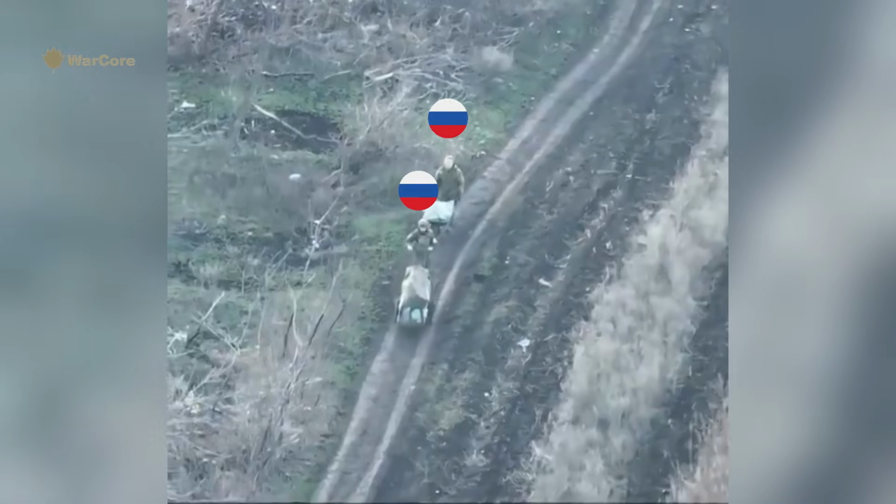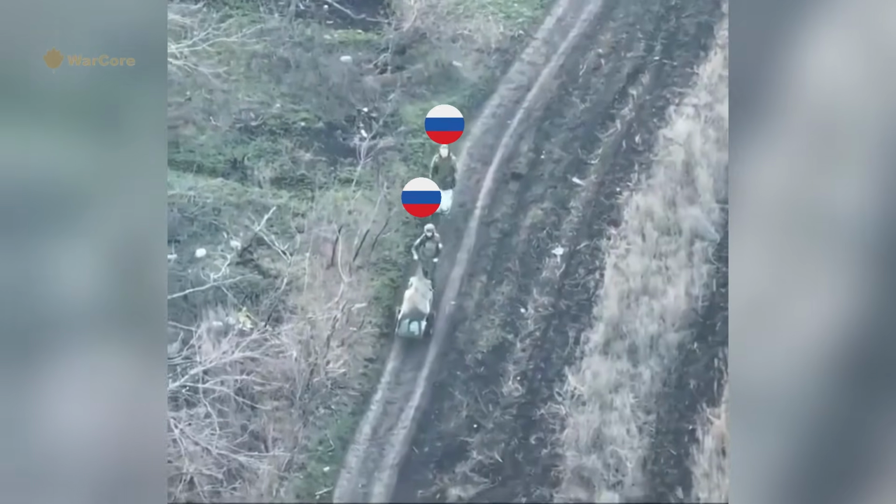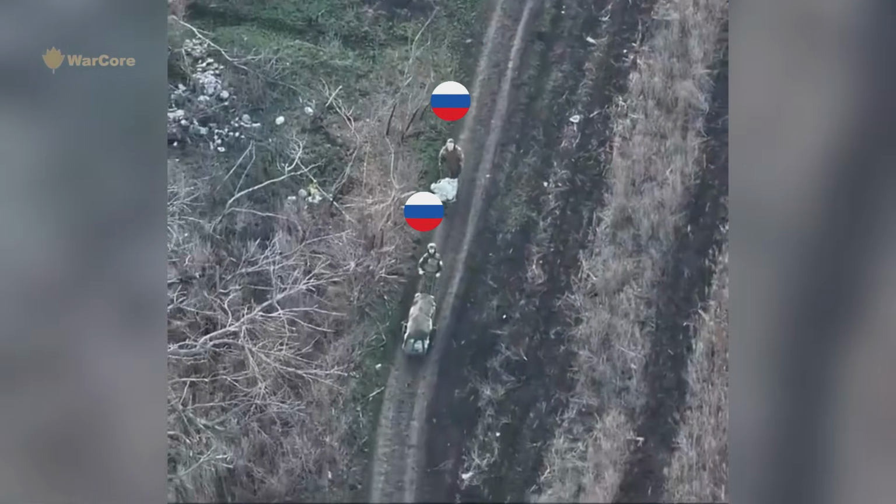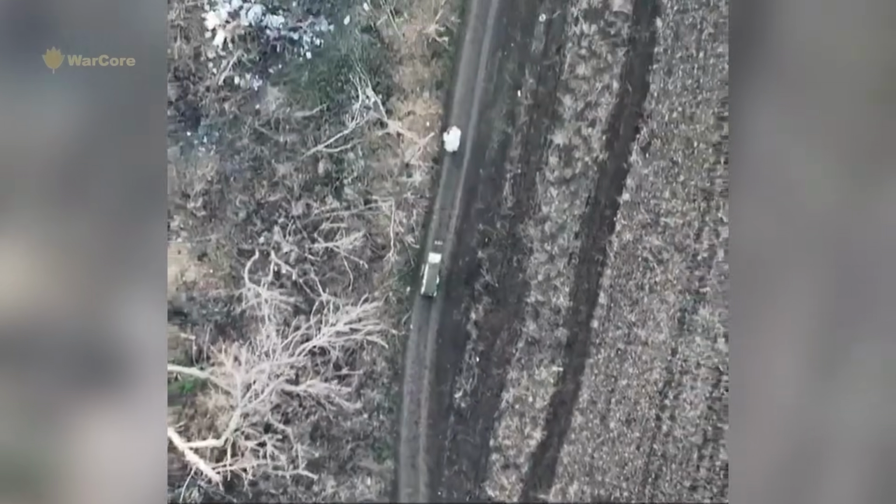Near a forest path in the Zaporizhzhia direction, a Ukrainian drone observes two Russian soldiers moving supply carts along a narrow trail. As the engine noise echoes through the trees, both men leave the carts and run in different directions. One stumbles, quickly regains his footing, and moves into a nearby shelter for cover.